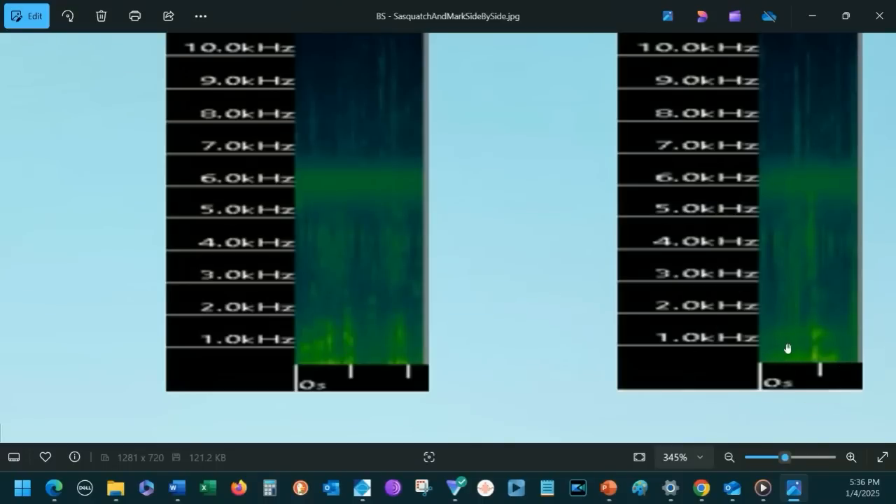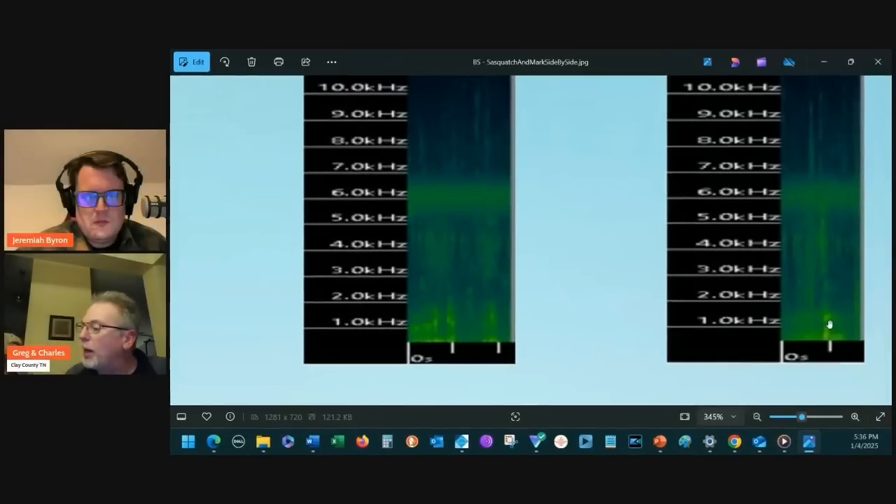You heard Mark. Now, Mark wasn't initially making the greater depth noises, but it's night and day when you look at these two. There at the end where Mark was really revving his engine, he got up into the range of about 1.5 kilohertz. But you can see the Sasquatch was above 2.5 there several times through here. So that was really, really amazing to have captured that. And like Charles said, I can't say definitively that what we heard in the Big South Fork, it sounded like a real weed eater.